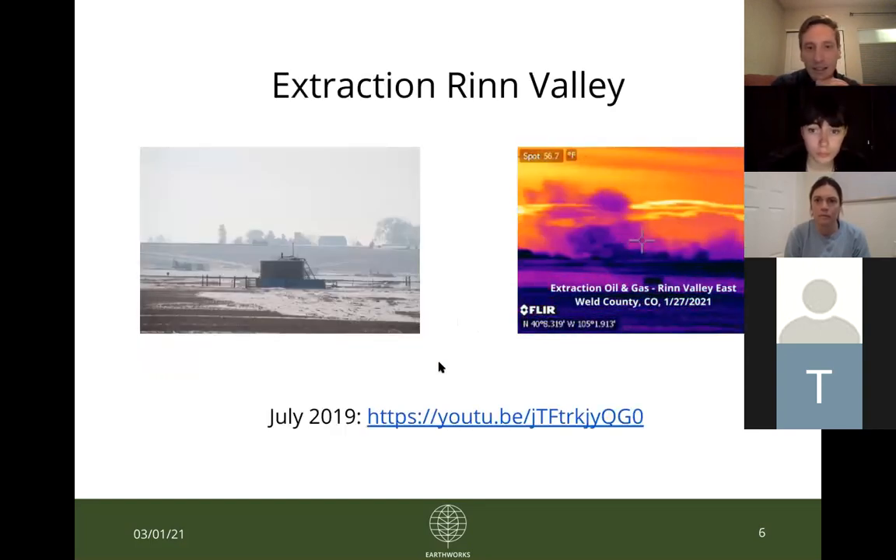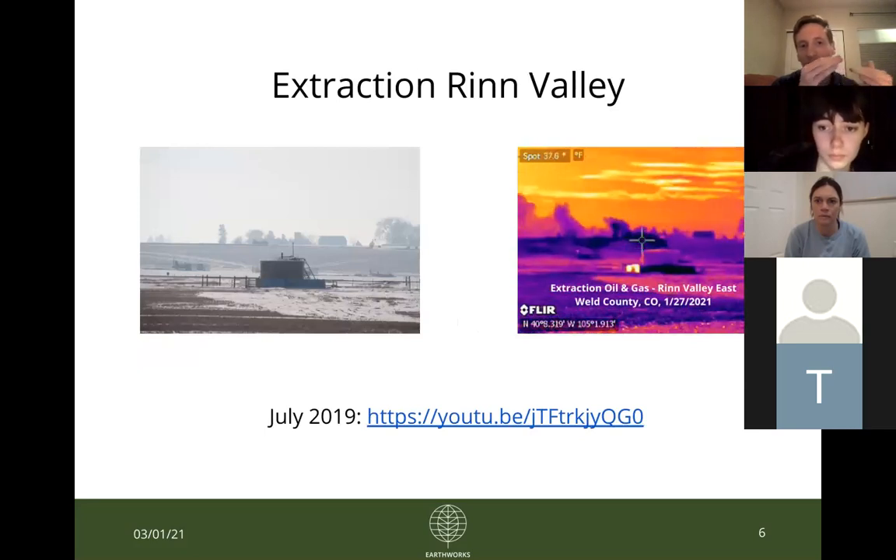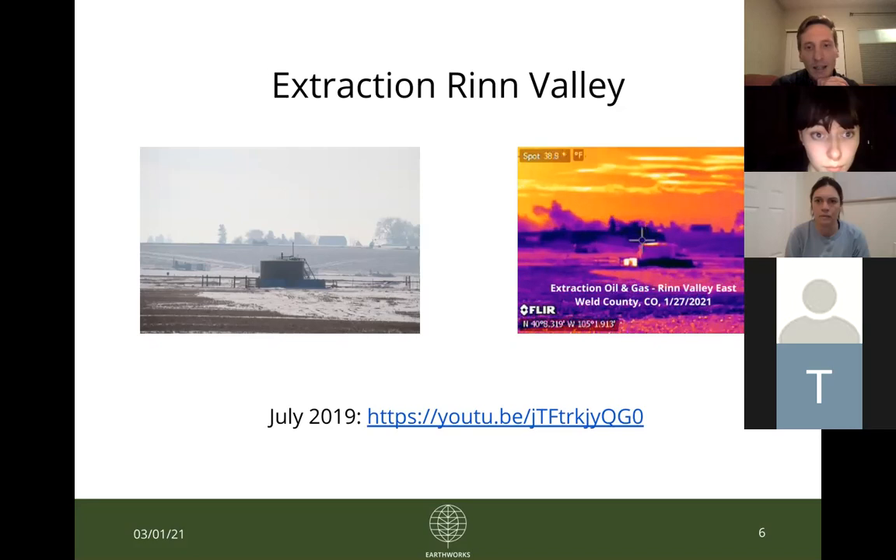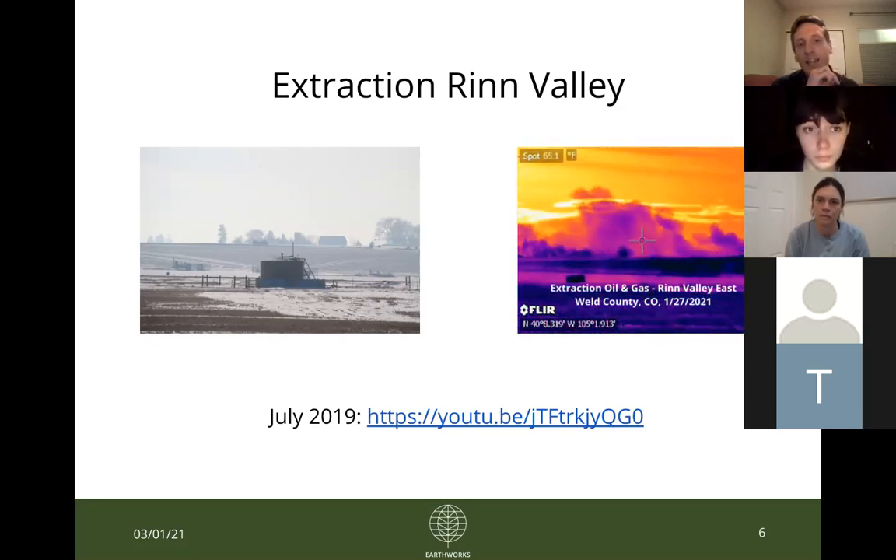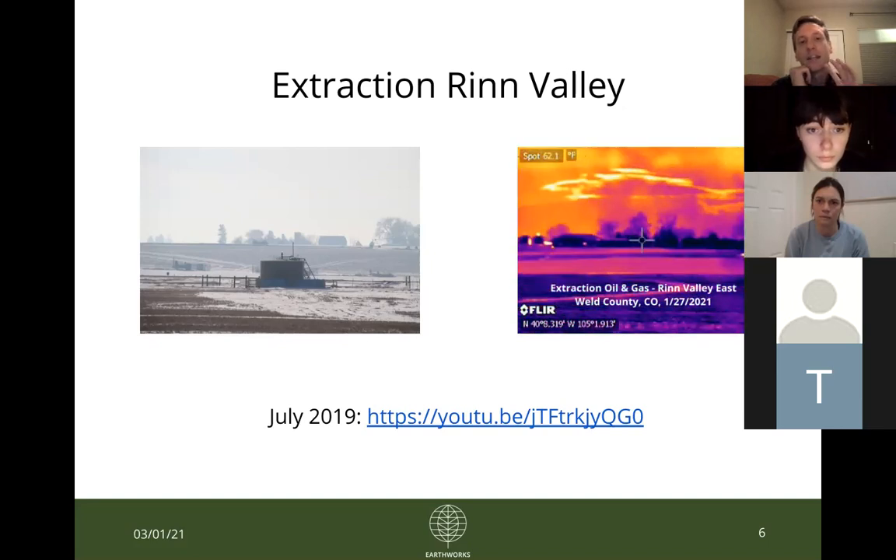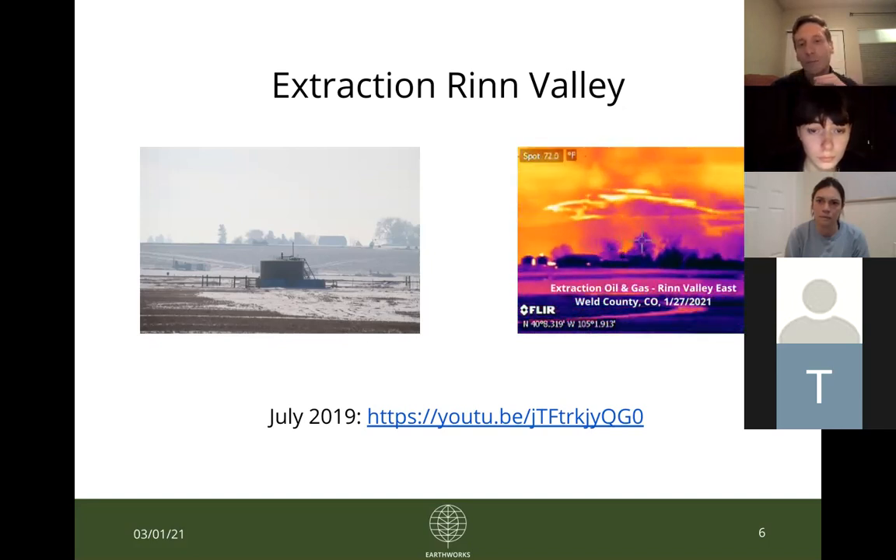So this is the one that was furthest south on the map, just south of Sandstone Ranch. This is the extraction Rind Valley site. And actually, this is a tank, so this isn't even the well pad itself. This is a pretty large site with a bunch of different wells on it. This was a tank that was set a little bit off from the well pad.